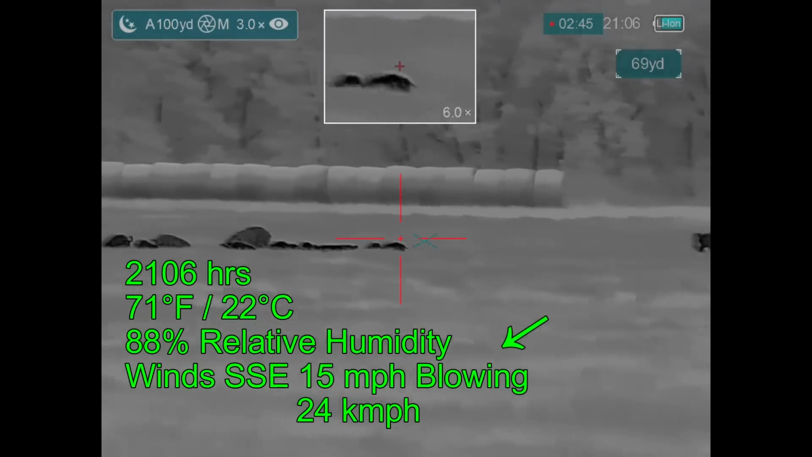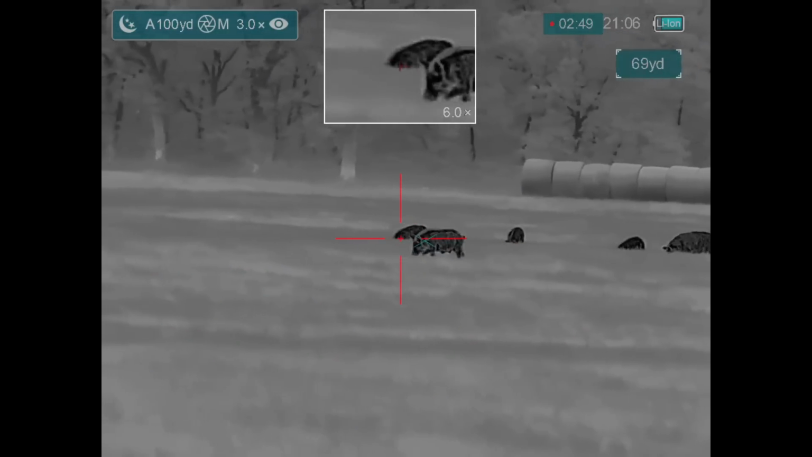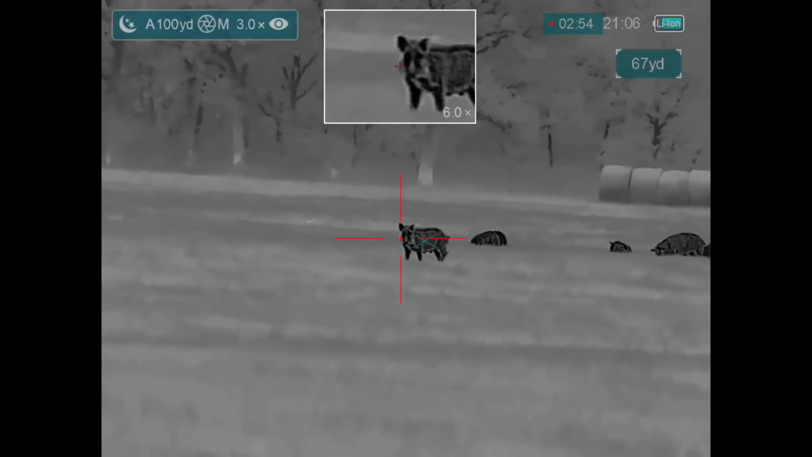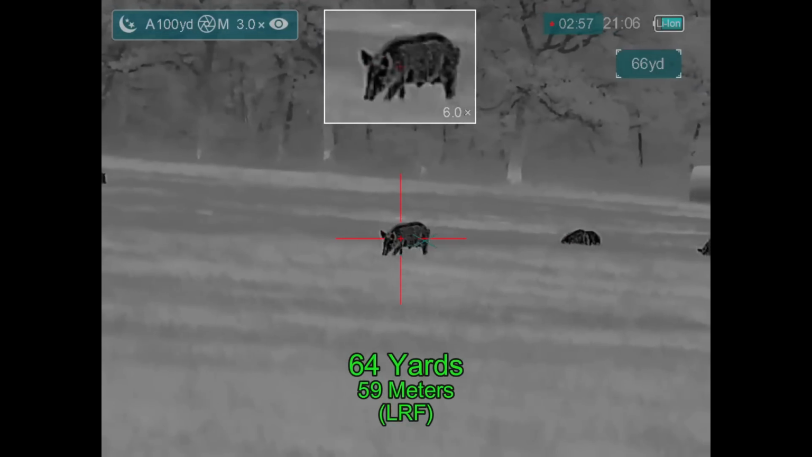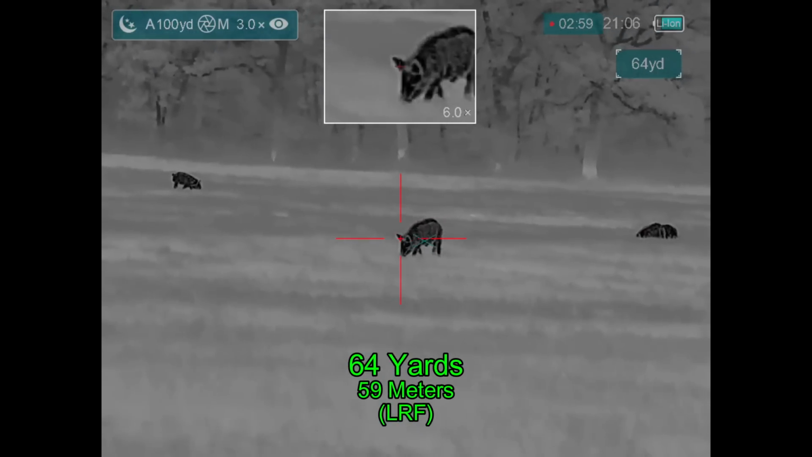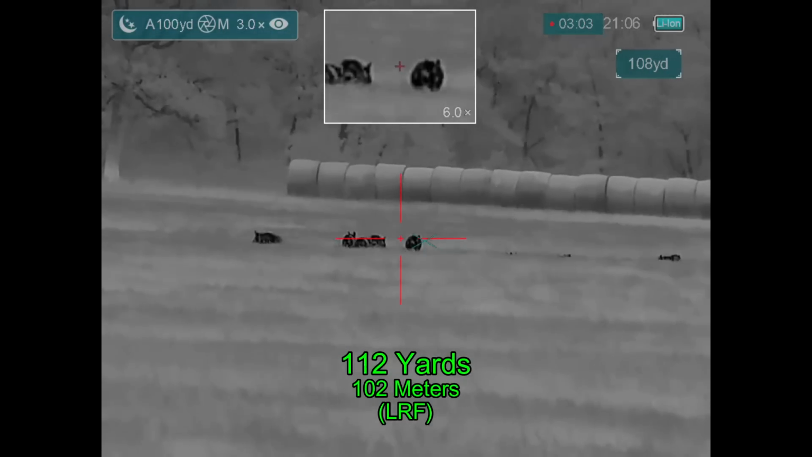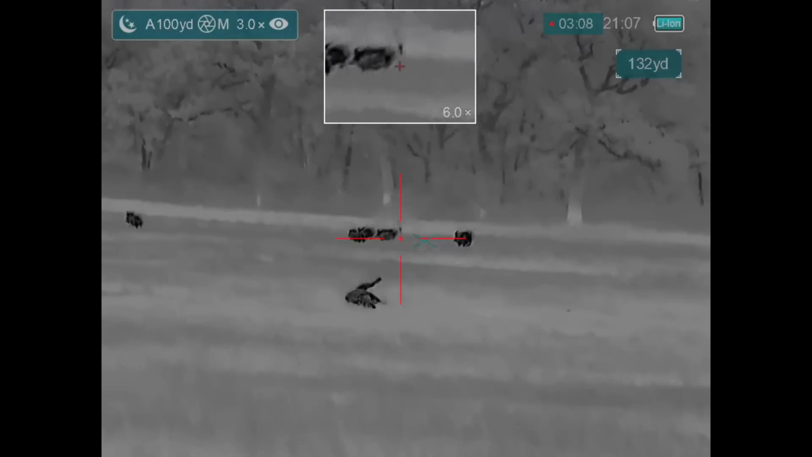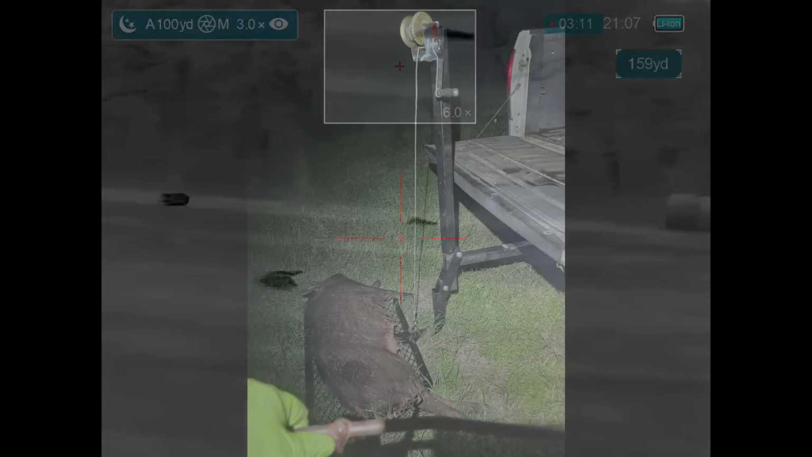Now my goal is to try to get a better position on the hogs, but this one hog is going to come out. It's going to get a little too close. It's taking notice of me, which I don't like. So I decide that I should go ahead and shoot it. Pop another one there. And the hogs make it off in a direction that I have not cleared for firing further.